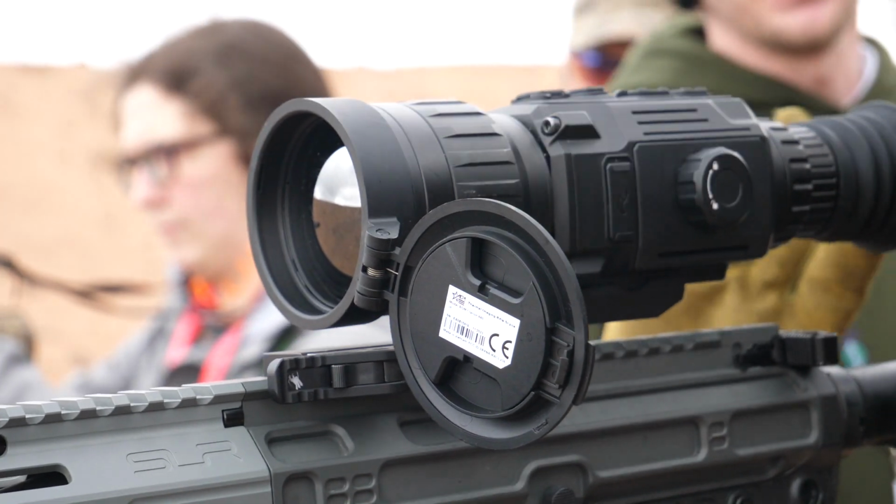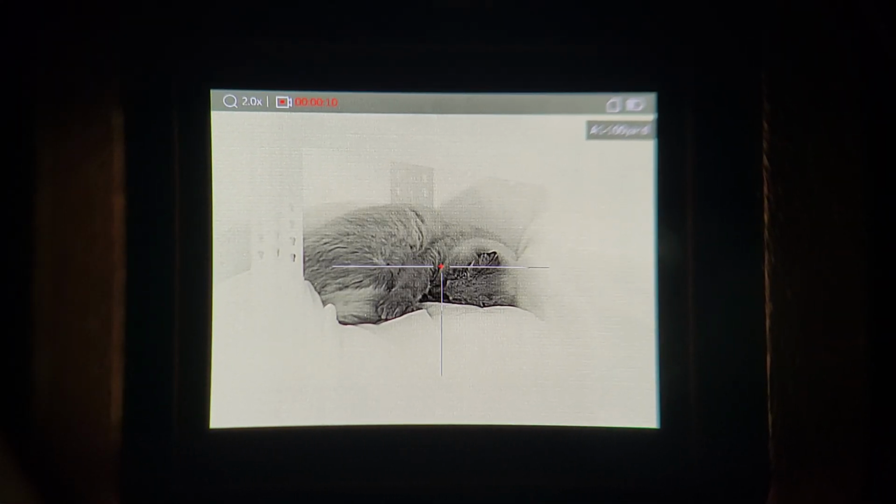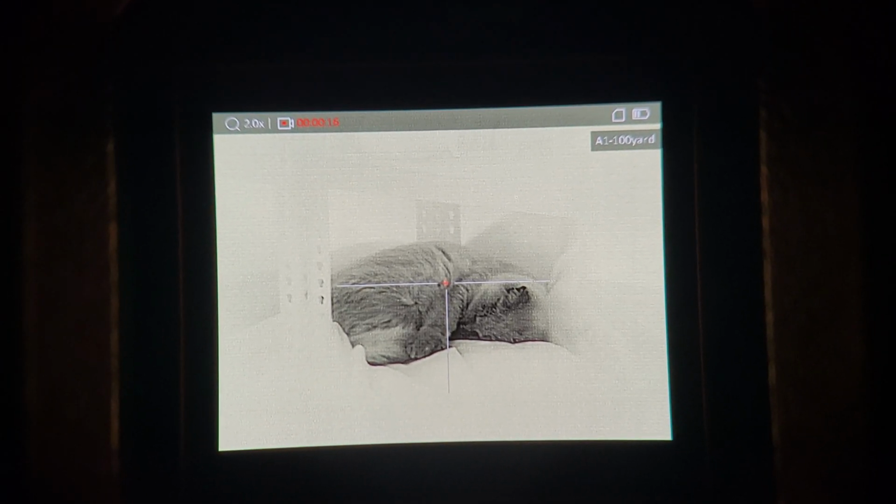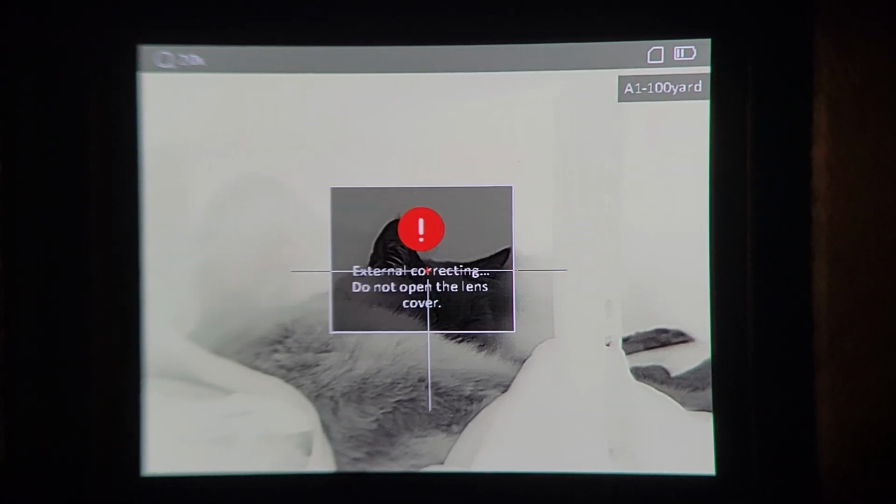In semi-automatic or manual mode, the device will not automatically calibrate, and over time, the image quality will degrade as the sensor gets more and more overloaded. In semi-automatic mode, you can hold down the mode button to initiate sensor calibration whenever it's convenient for you. You can let a thermal device go a pretty long time without calibration before the image degrades to the point where it's unusable. Manual mode is a bit different.